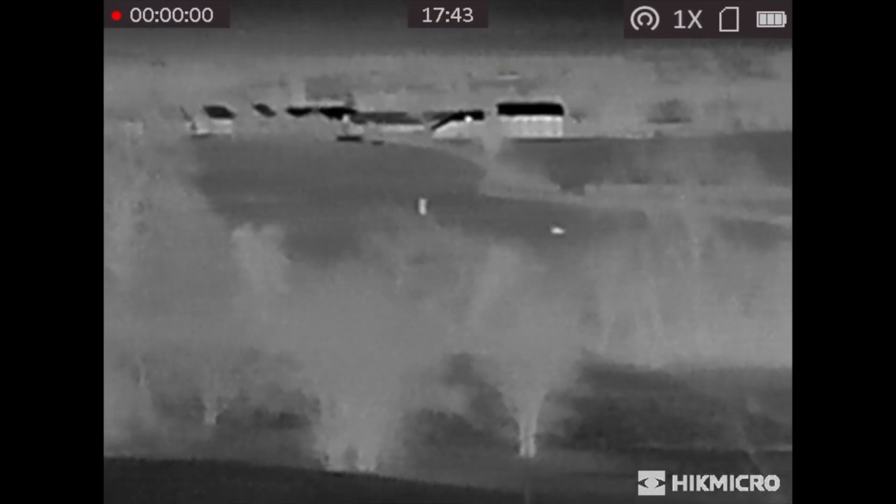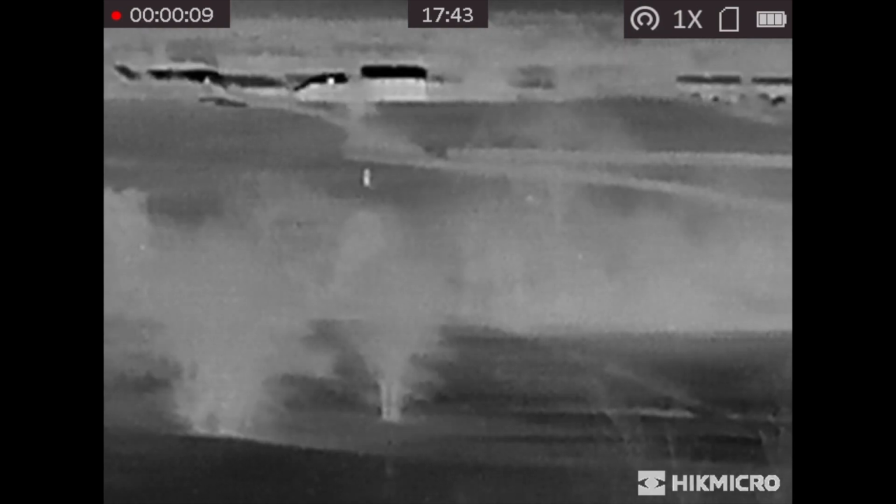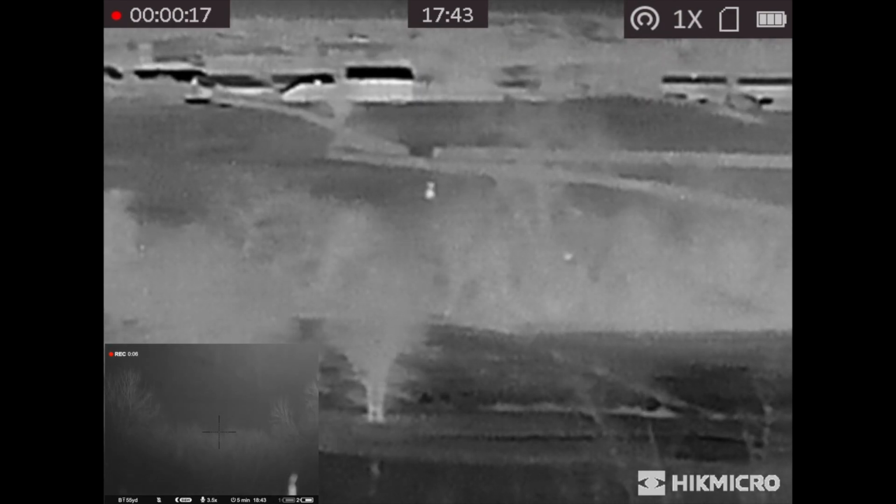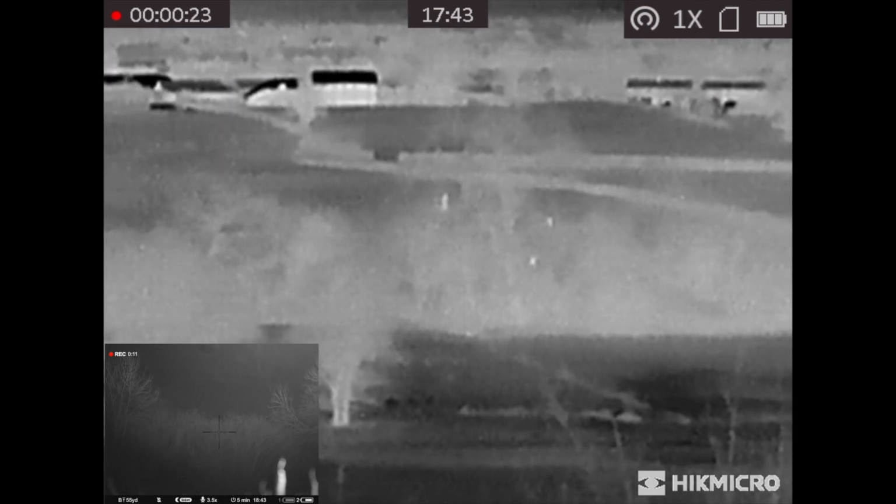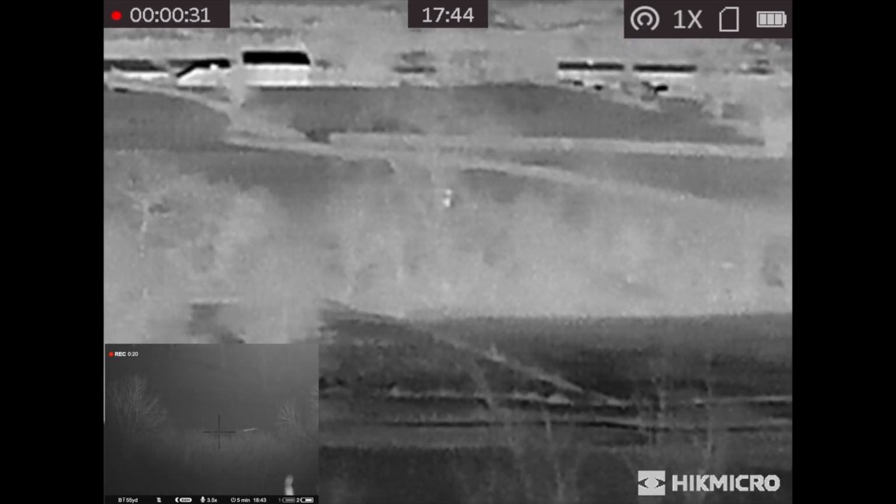But I've got some good bits of video coming up that I've recorded through the thermal device, and you can just see how good this is with him running around the golf course there. Now this fella, he's walking on the hillside right the way across the other side of the golf course, and after he'd gone I did get my rifle out, and I've put a picture-in-picture there, and I got the rangefinder out. Now I don't remember exactly where it was, but I think the trees in front of them there, they were about 250-300 yards, and the actual dog walker on the hillside, I think he was a good 400 or 500 yards away perhaps.